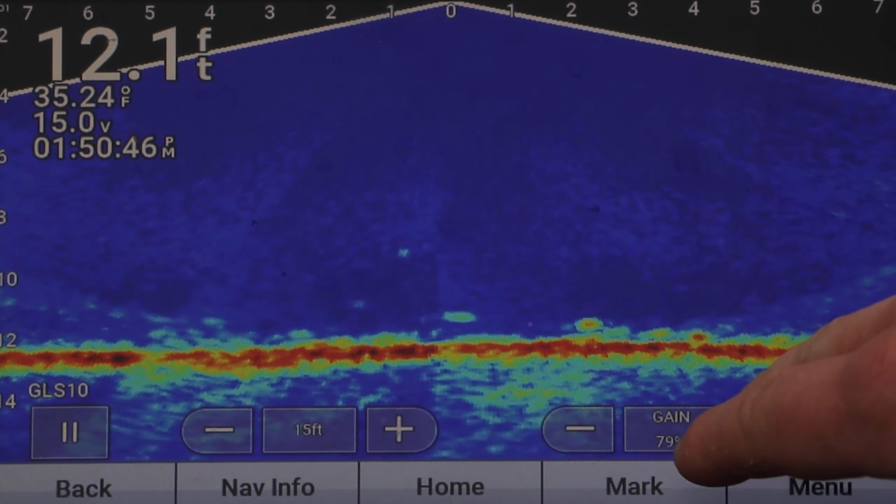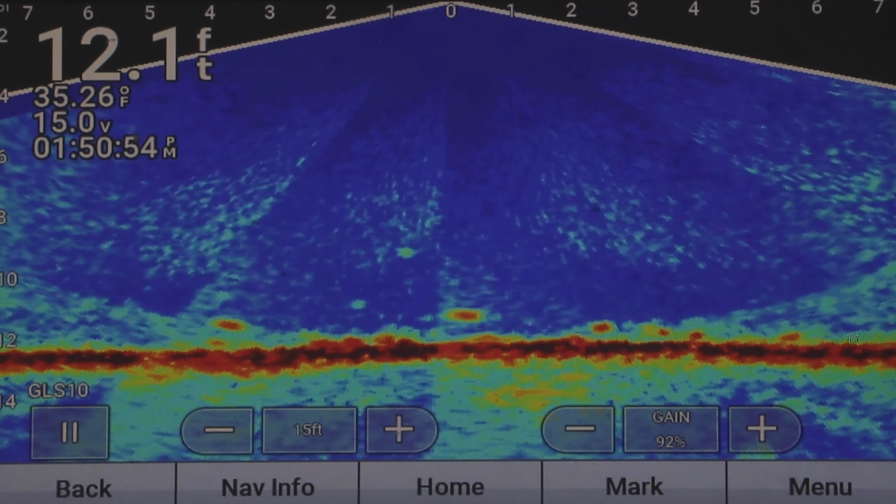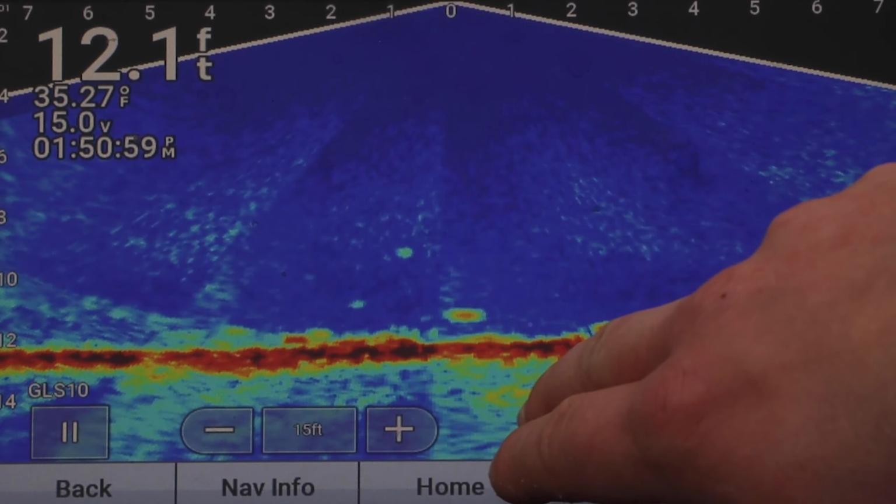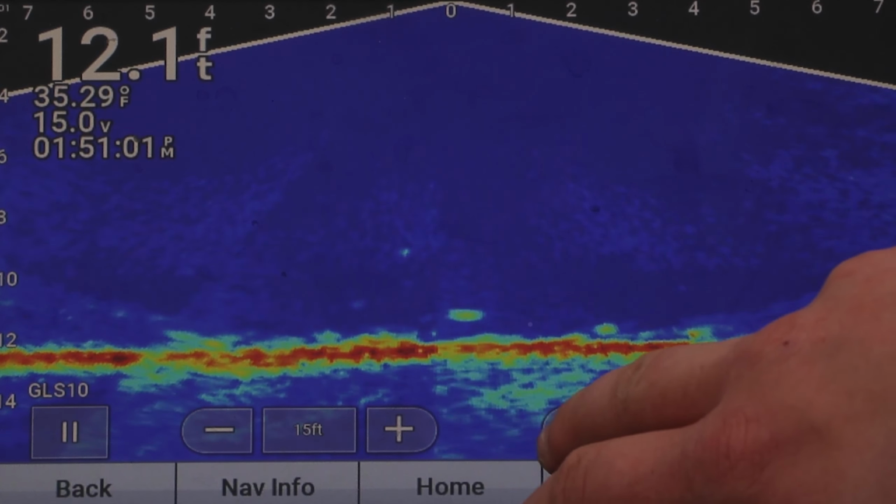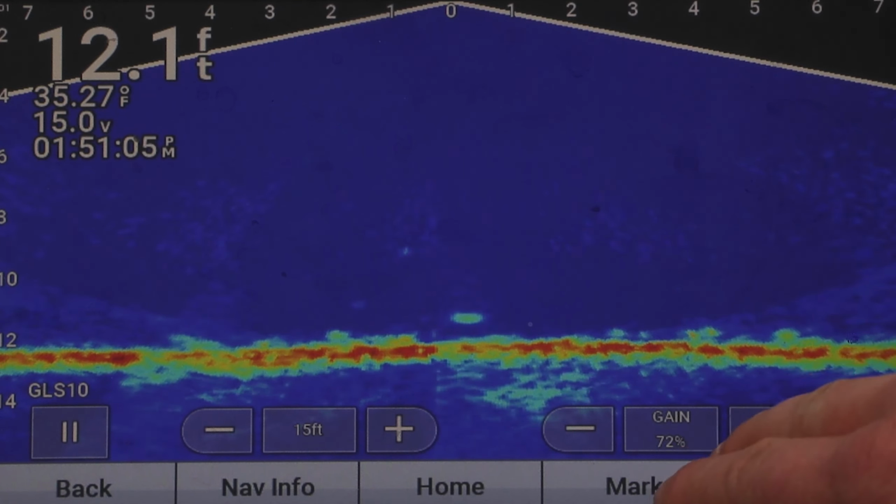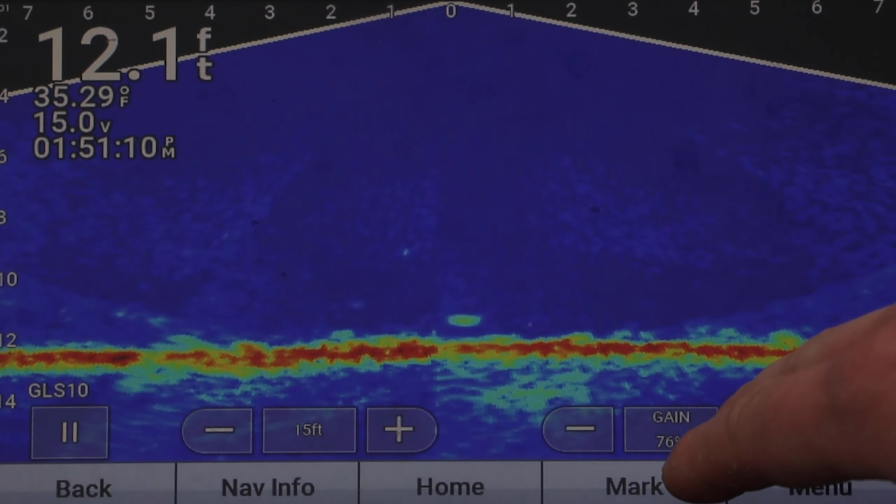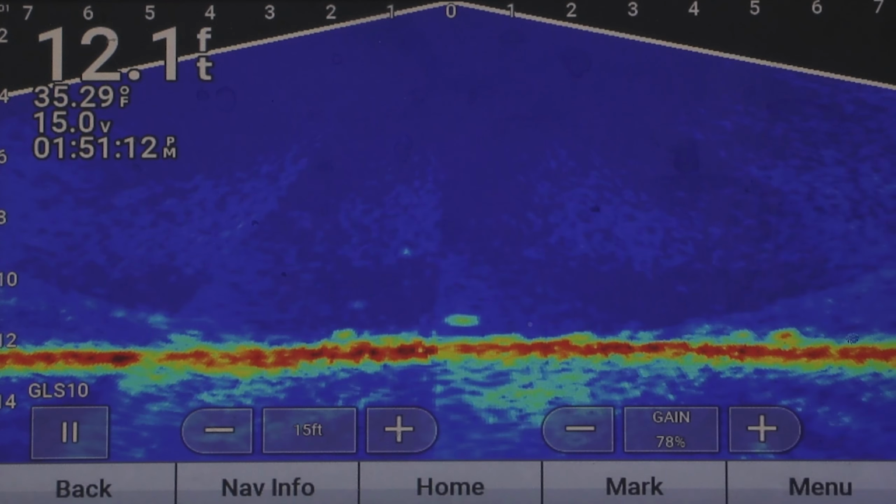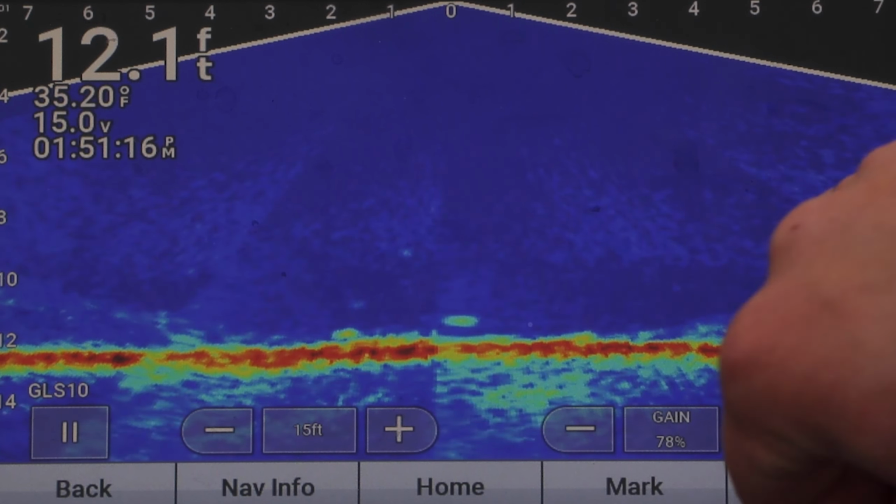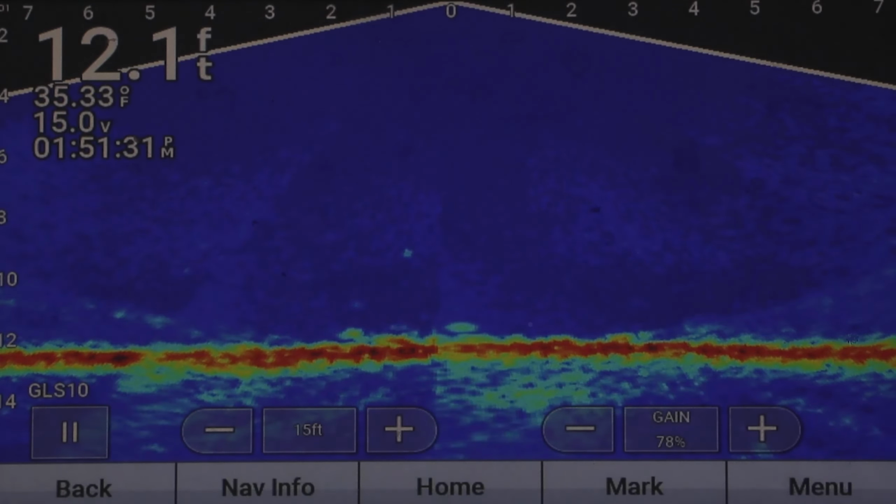Then you want to dial in your gain. The higher your gain is, the more cloudy your screen gets, and the harder it is to actually look at the screen. There's actually a good fish right there. If you bump this down, now you get a much clearer picture. So you kind of want to play with that. I like to sit anywhere from 73 to 80. I sit at like 78, something where it's still a clear screen, but you can still see your jig clearly, and you can still see the fish coming in with good color. So those are the two main ones.